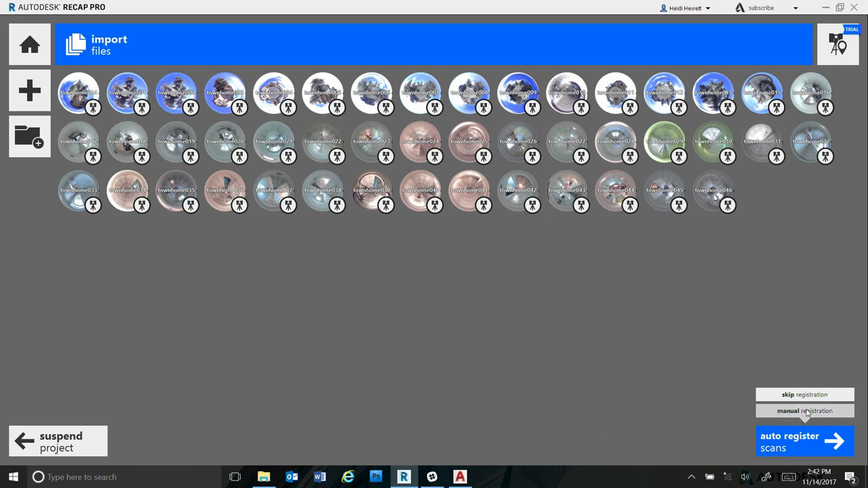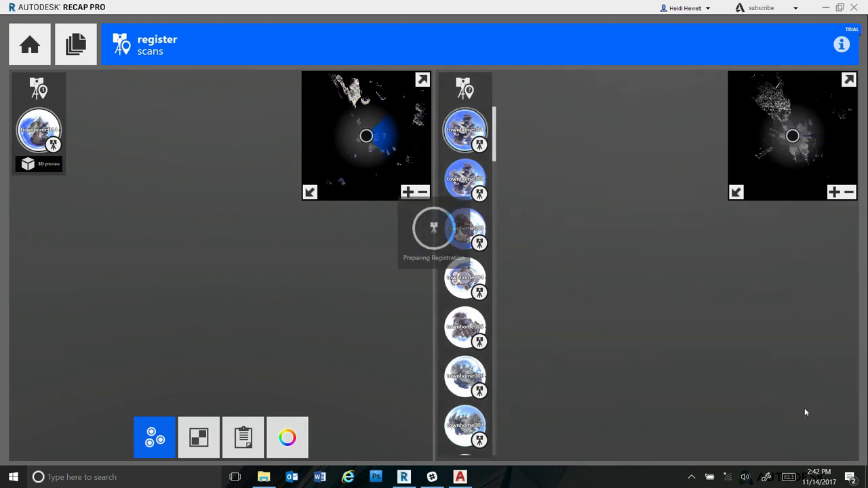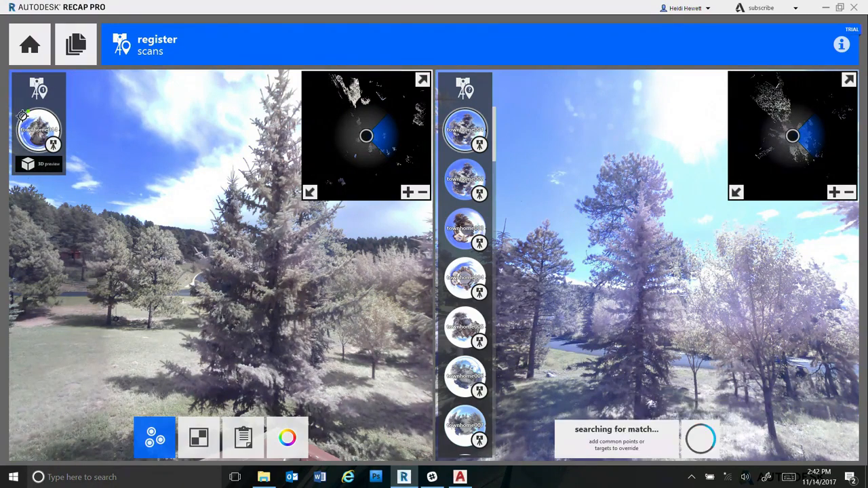Again, I would definitely try auto register, but here I'm going to just go to manual so you can see the process. What it does is display all the scans that you brought in, and you select one of those, and I think I had already selected one. It doesn't matter which one, but one that you think you can then link other scans to. So I just picked one of my scans over here on the left side, and I said, okay, that's going to be my main scan, and from there I'm going to tell it which other scans to link to.